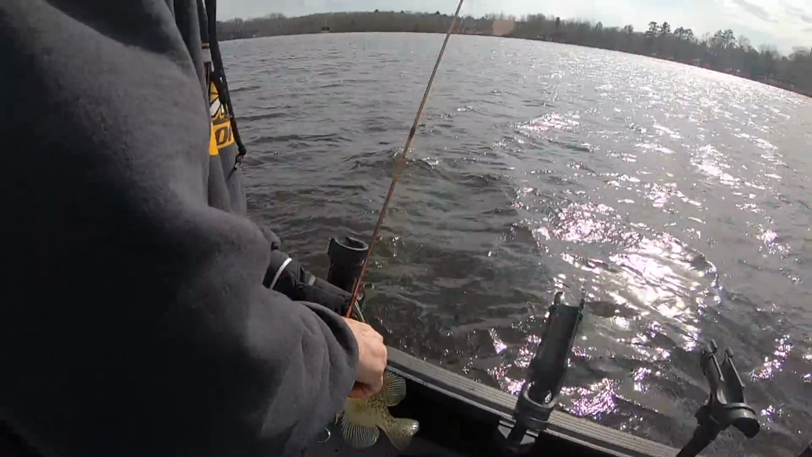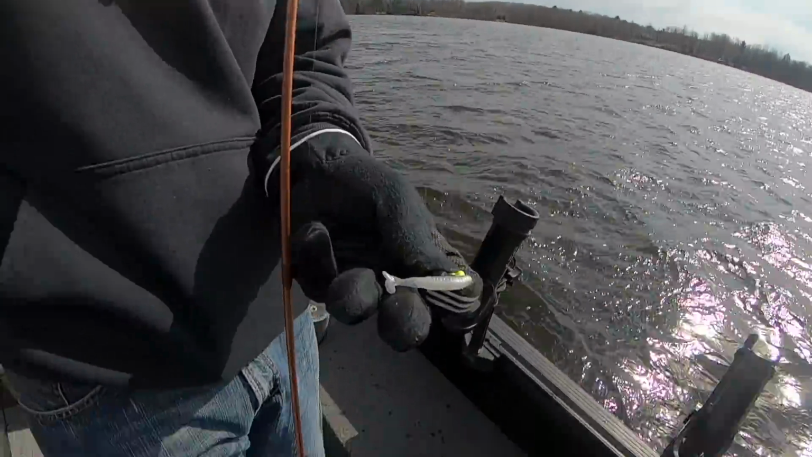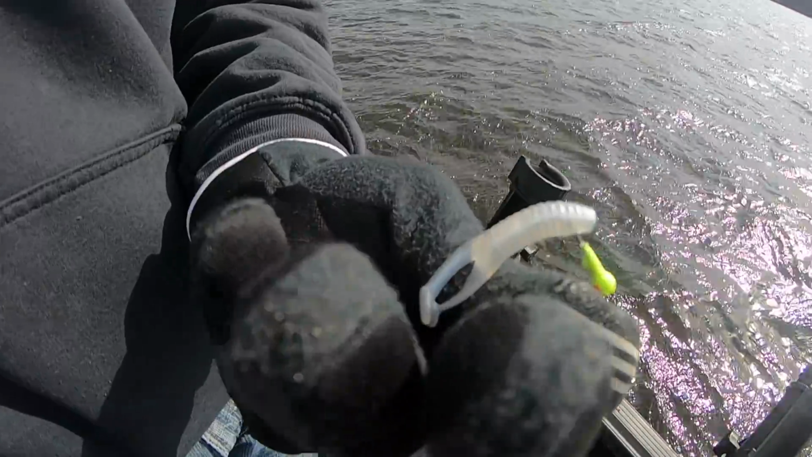We are fishing one of my favorite plastics, the little Kalin's crappie scrub there. Absolute killer all spring, summer, fall for crappies.